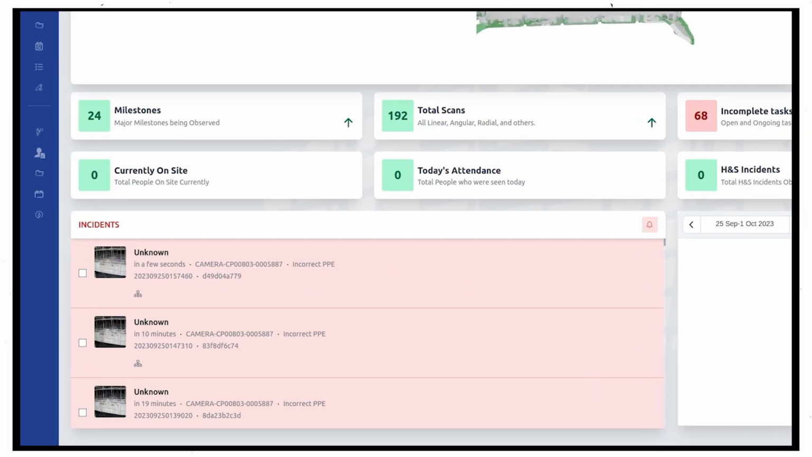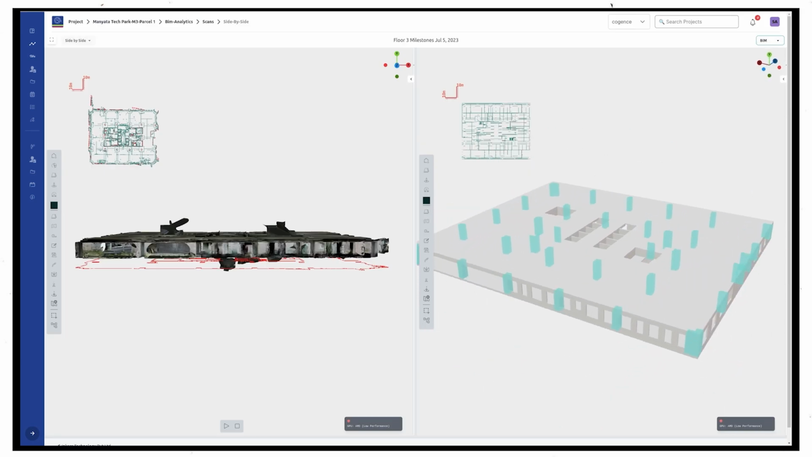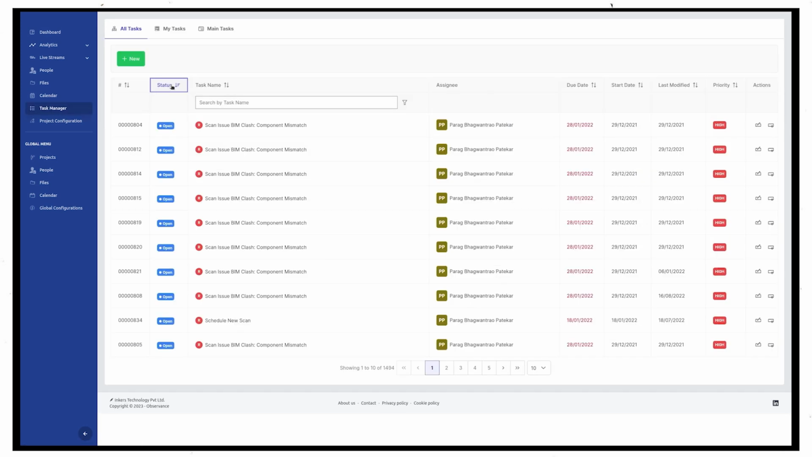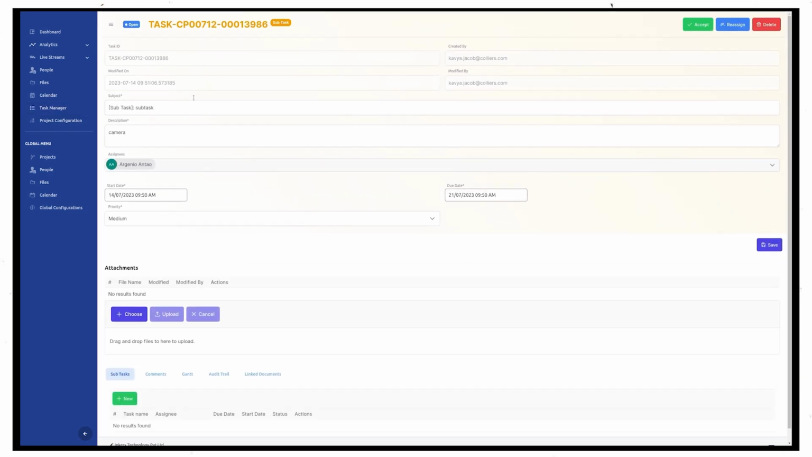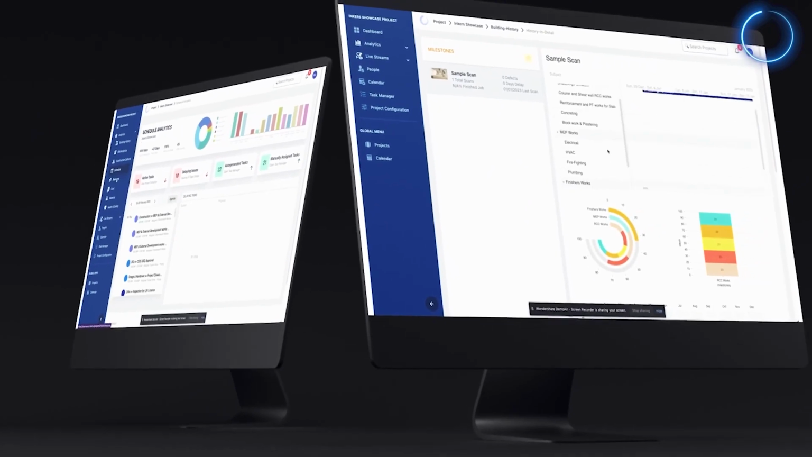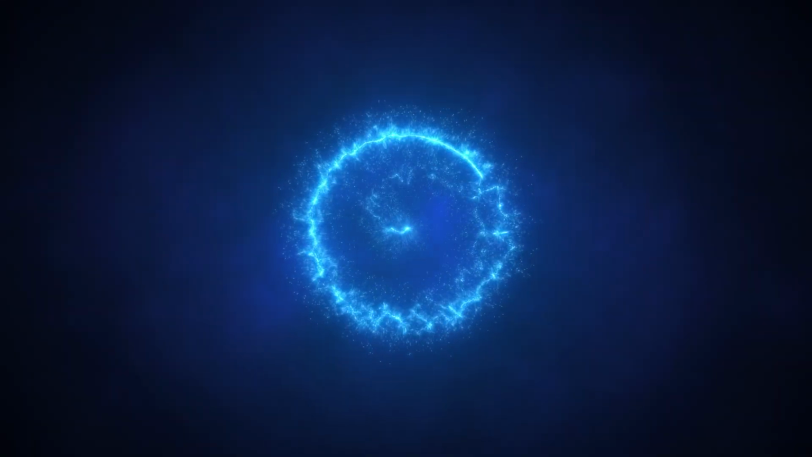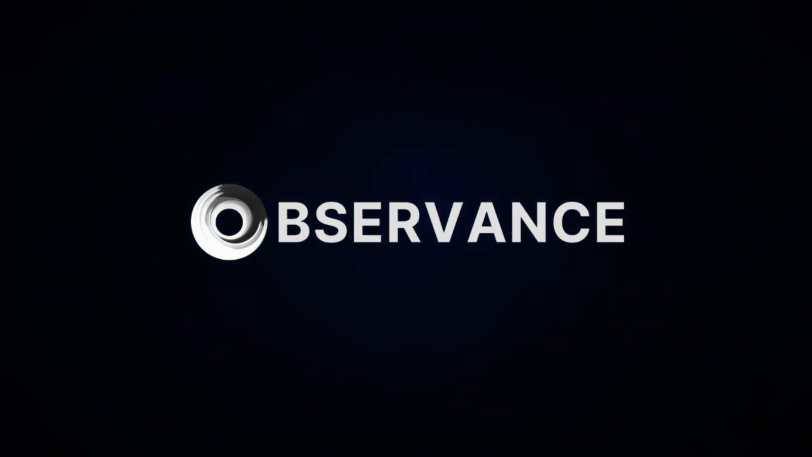The project milestones include the thorough gathering of project requirements, the design of a scalable system architecture, seamless data integration, and scheduling for project management. And when it comes to task management, Observance has you covered. With Observance, you have a comprehensive tool set at your fingertips, elevating every aspect of construction project management. But the future holds even more exciting developments.